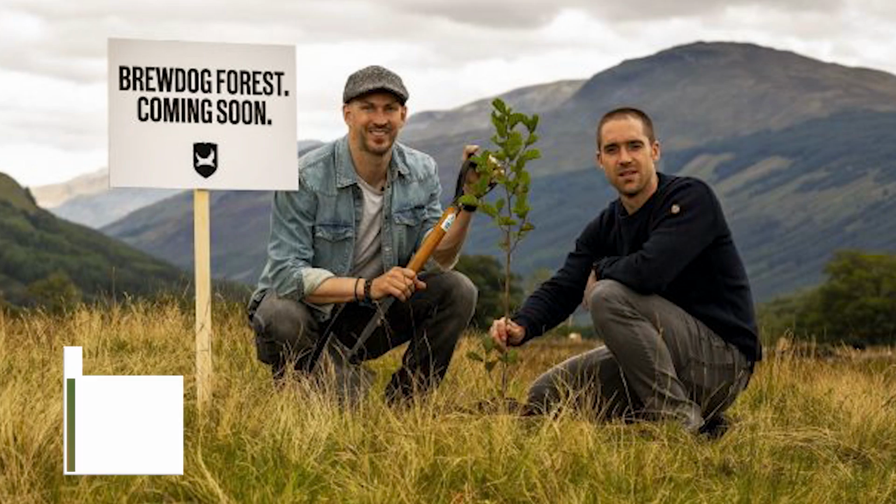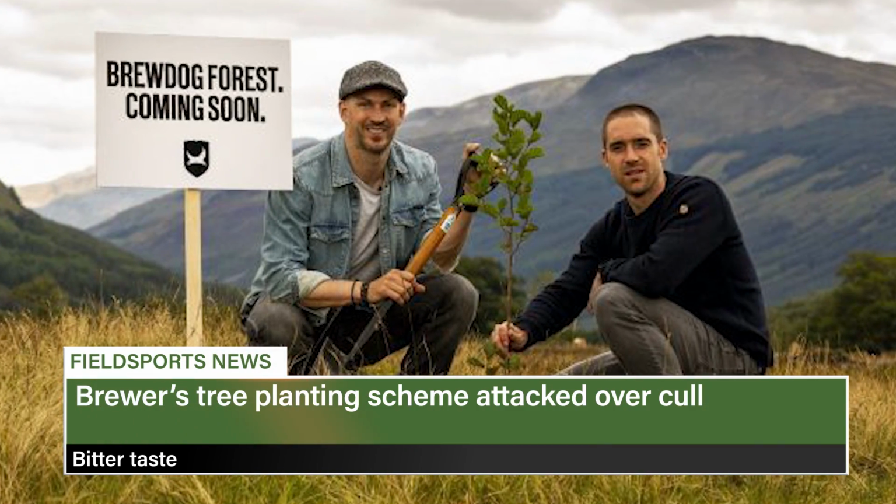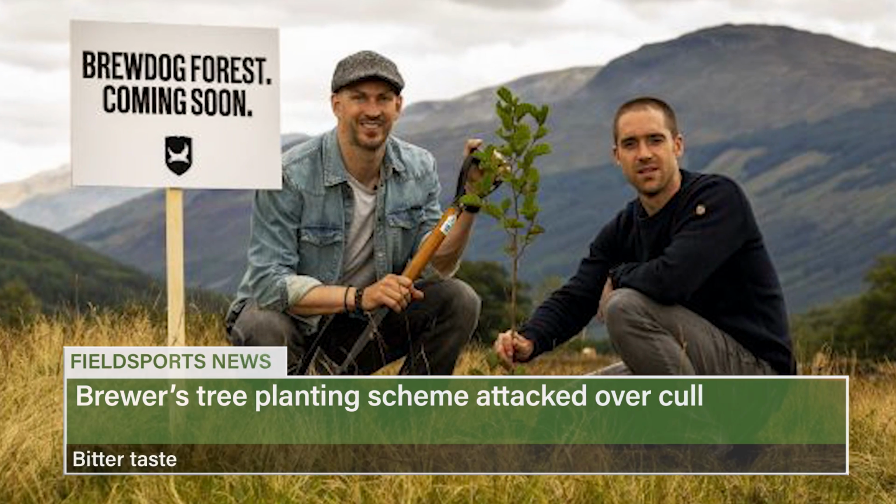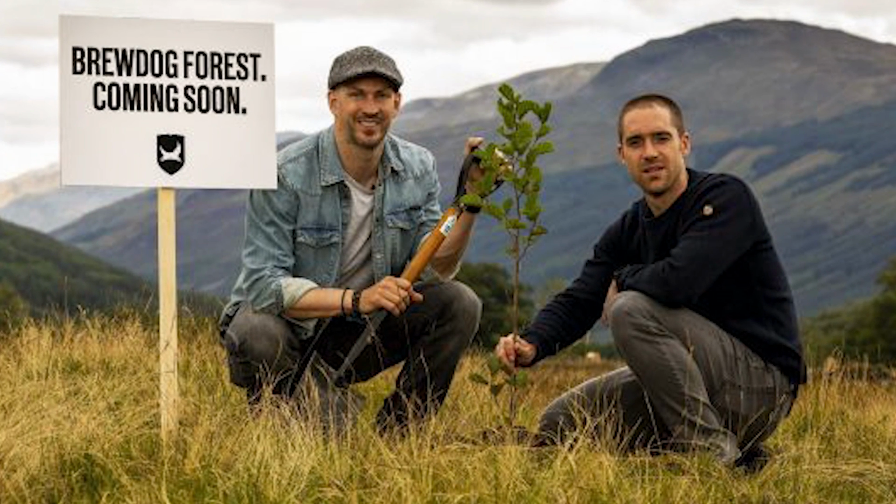Antis have come together with shooters to criticise a beer company for a planned mass deer cull. Brewdog may clear deer on a 93,000-acre sporting estate it bought in the Scottish Highlands. It plans to replace the wildlife with trees.